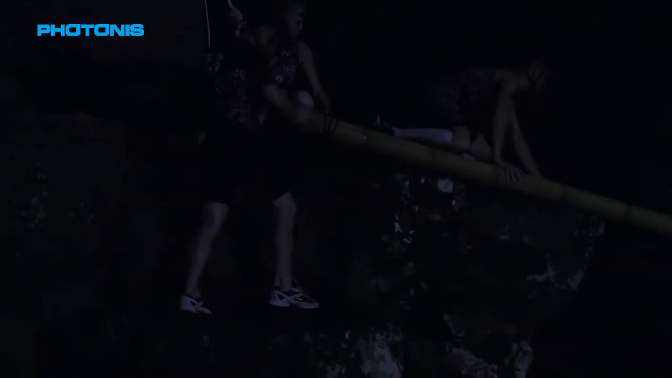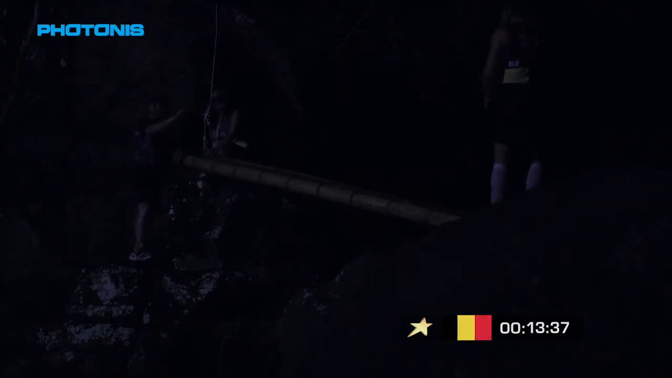Team Belgium has smartly taken the path of least resistance and are rewarded when Sander scampers across a very simple bridge. I'm holding you. Okay, go. Go. Okay. And after a very long day of competing, the Belgians return to base camp for a well-earned night's rest. I think we did it good. We did a good job on this thing.